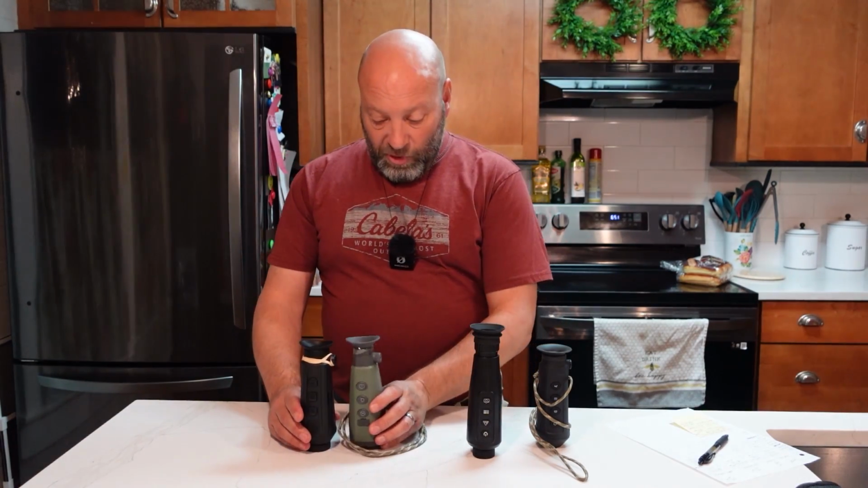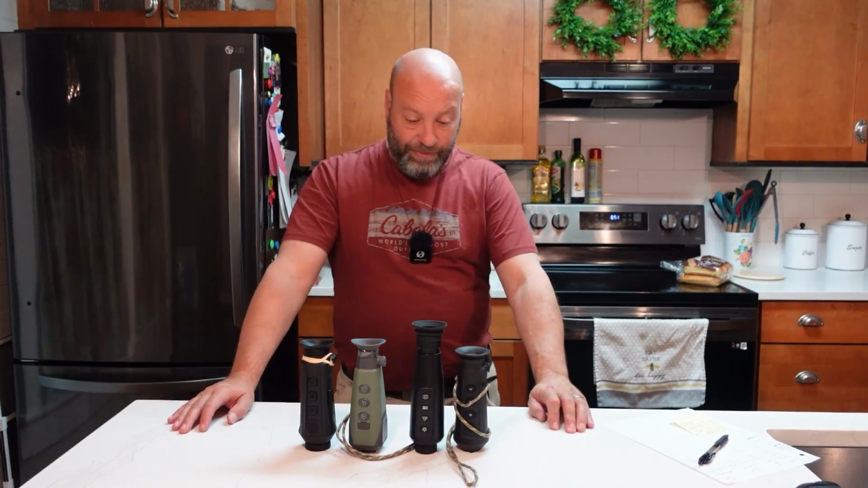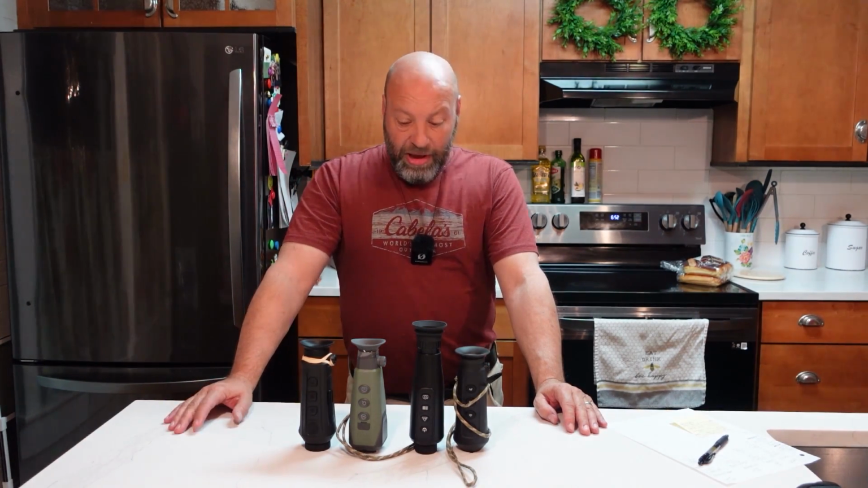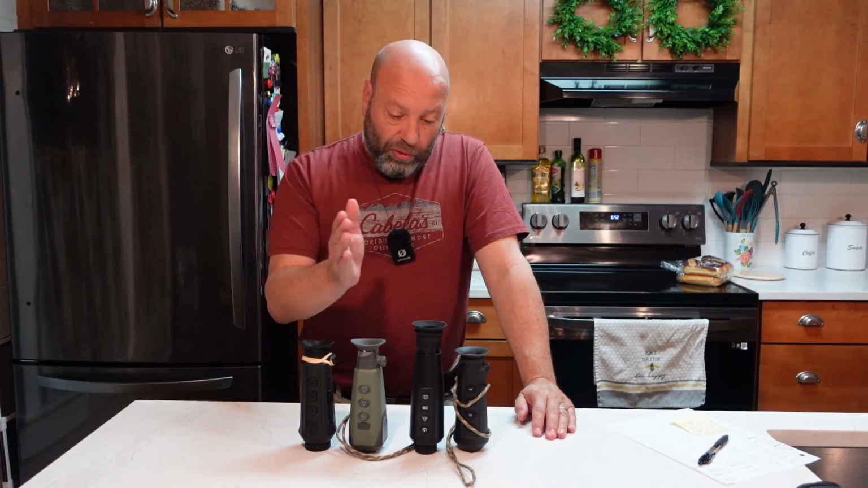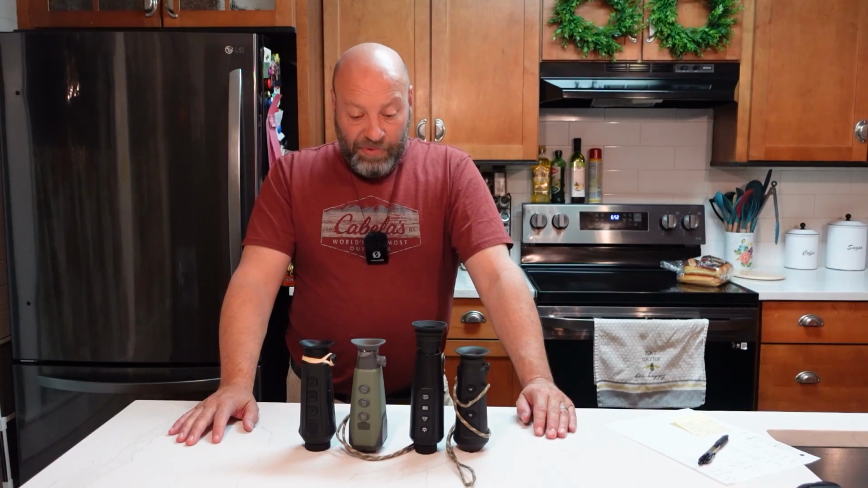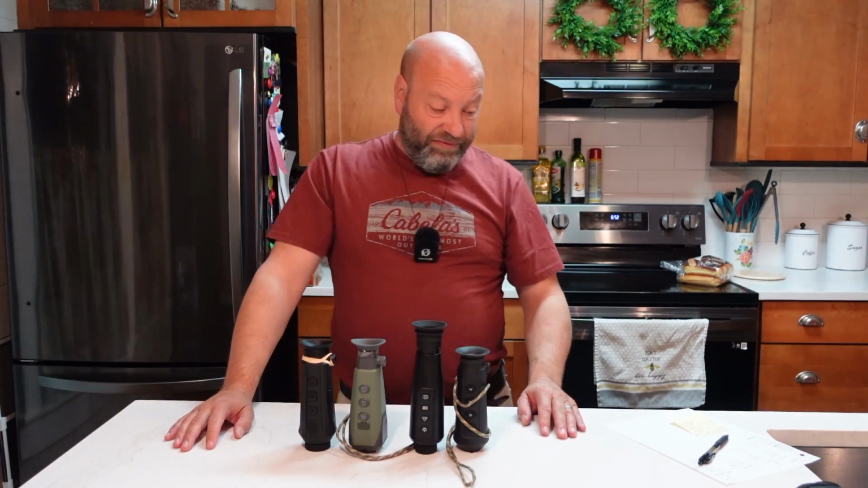Now, when we look at these, let's talk about some, you can see the size differences on here. They're all pretty close to each other in weight kind of considerations. And I have a review on every single one of these individually, so you can go see the full details on each one of these. I will review or link them all at the end on there for you, so you can actually see them at the end of the video.